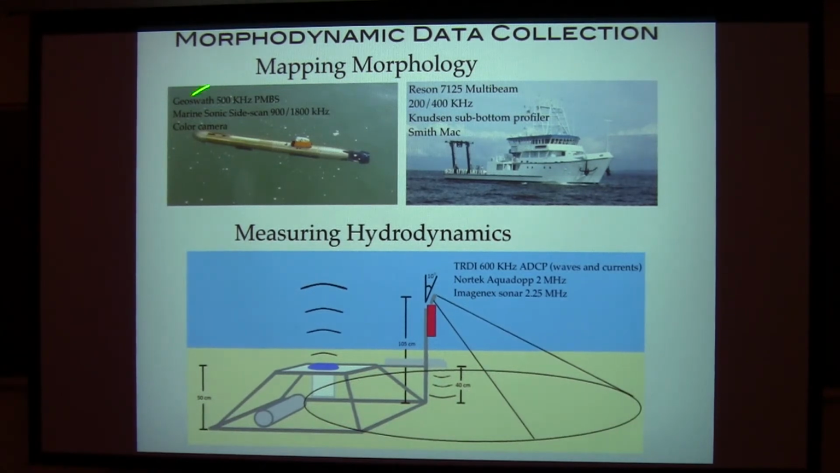The two we've been using are the AUV here on the left, with a swath bathy side scan, a traditional side scan system and color camera, and the RV Sharp, which had a new Reson 7125 multi-beam last year. And we're using a Knudsen sub-bottom profiler, 4.5 kilohertz, and then we're using grab samples.